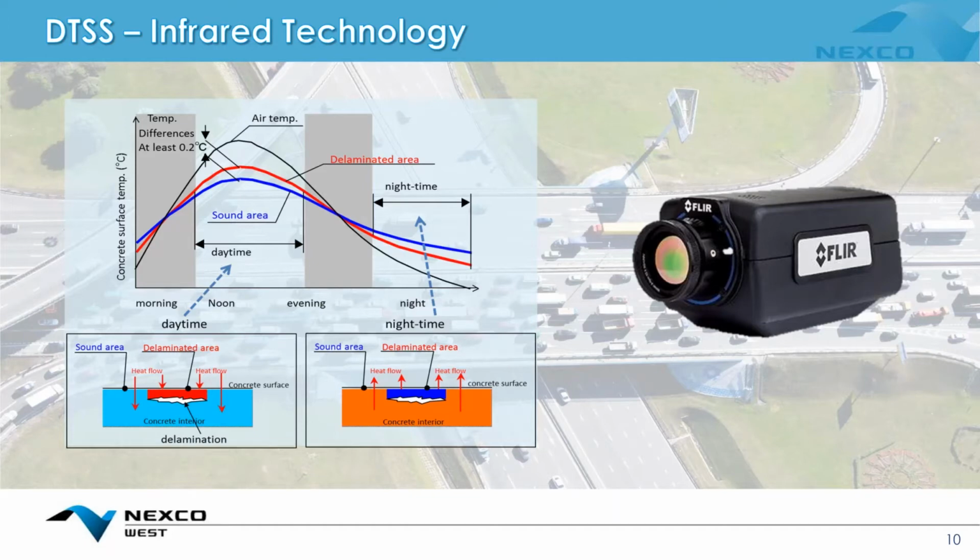So to talk a little bit about the technology, the two main components involved in the mobile scanning procedure: infrared can be used to locate any kind of temperature differential in the deck, namely temperature differentials created by delamination.